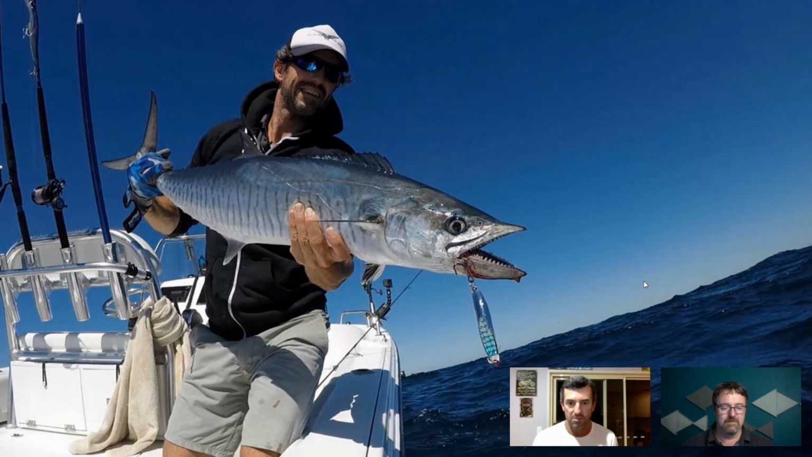So then that gives me options depending on what they want to feed on. Like mackerel have different moods every hour. So one minute they want something fast, and they want something alive, and they want something dead. So I just give them everything and then figure out what they want.